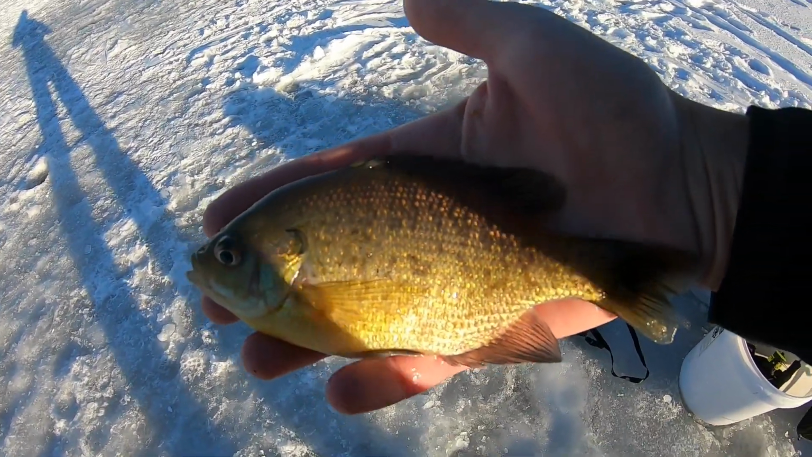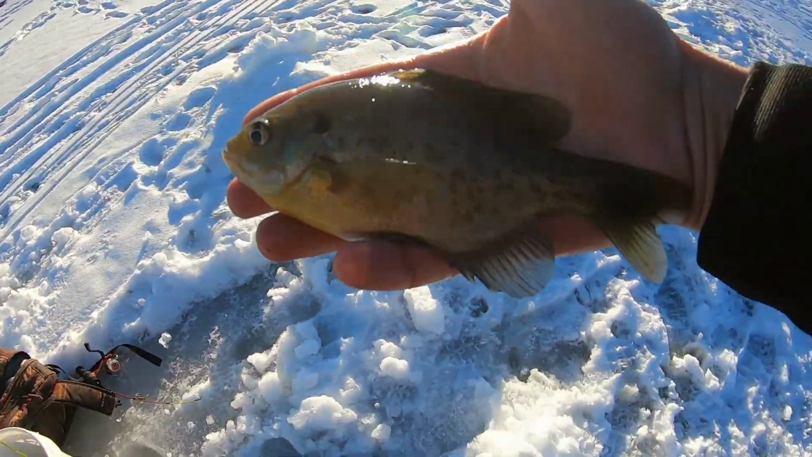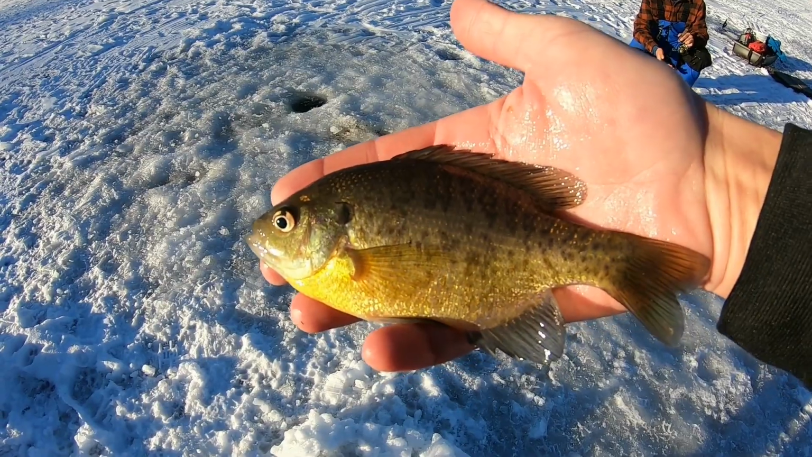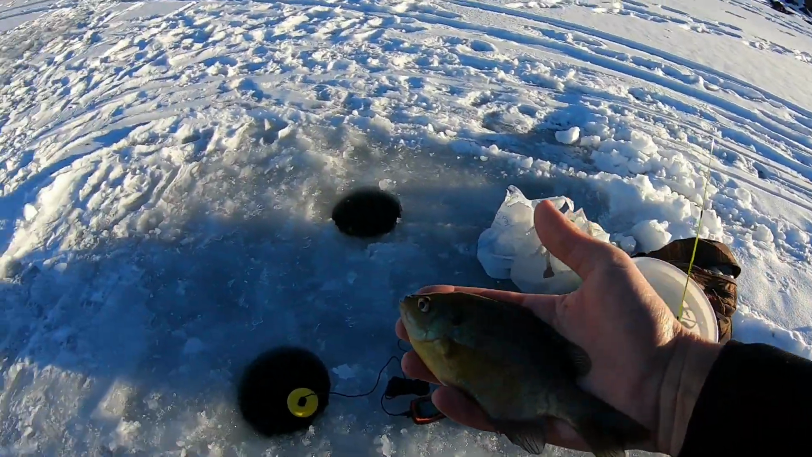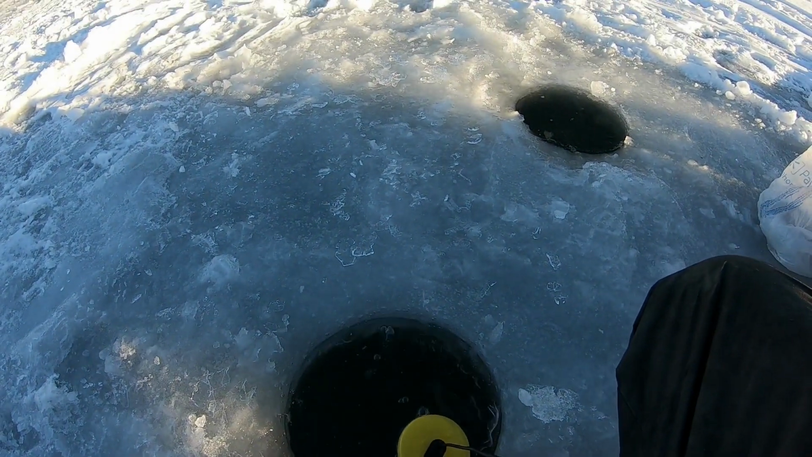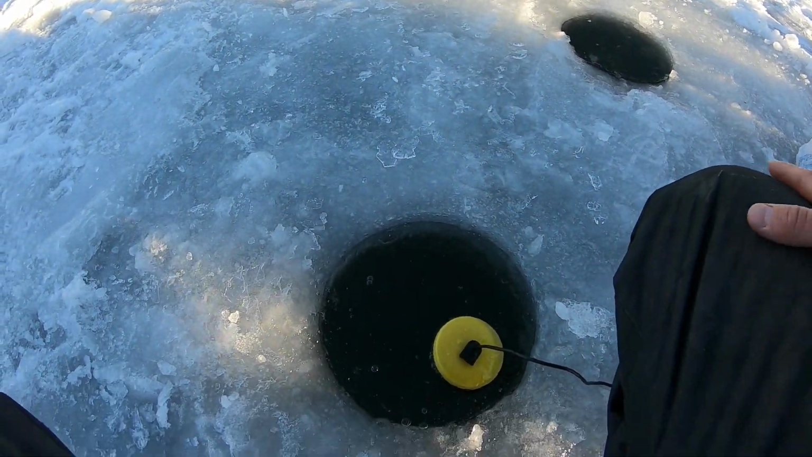Alright guys, my best gill of the day, easily. Probably my favorite catch of the day, honestly. Pretty little fish. Let's get it back in the water. Cool.